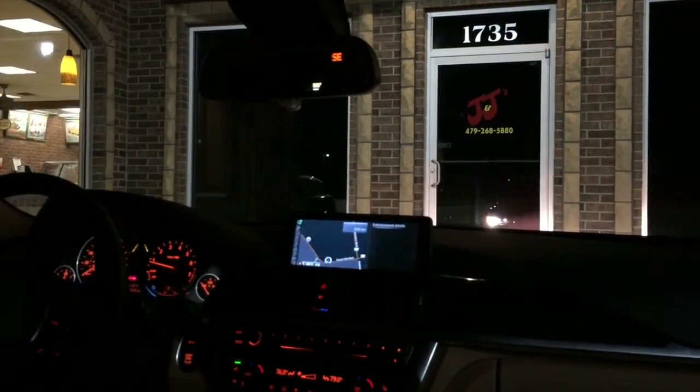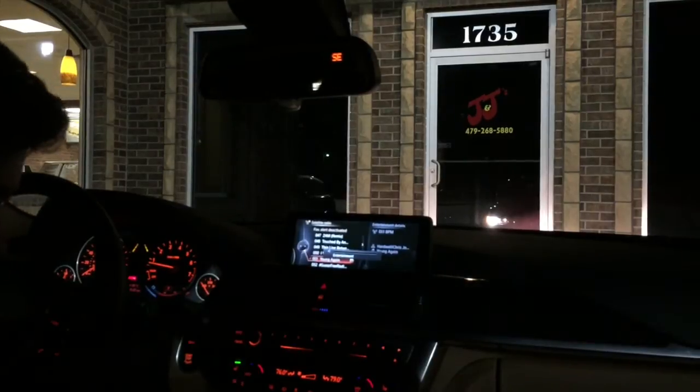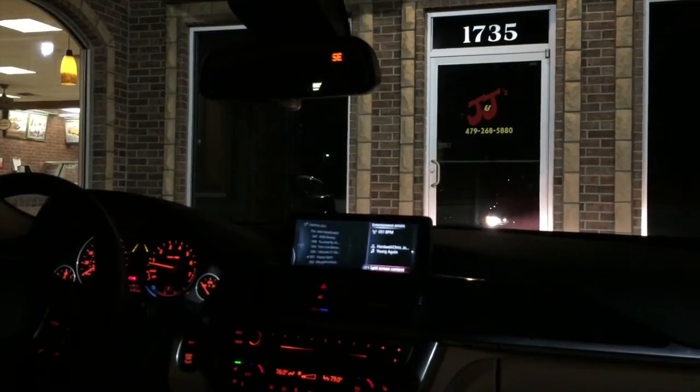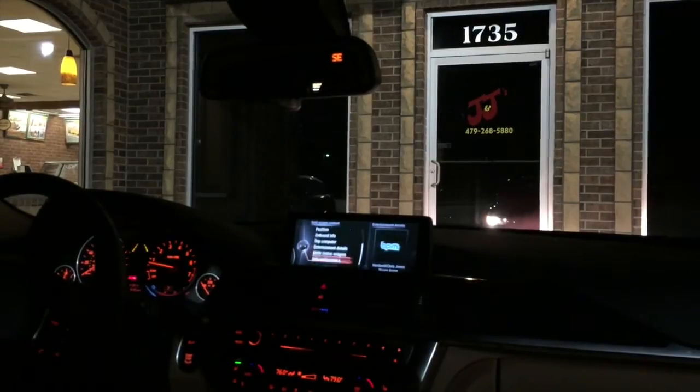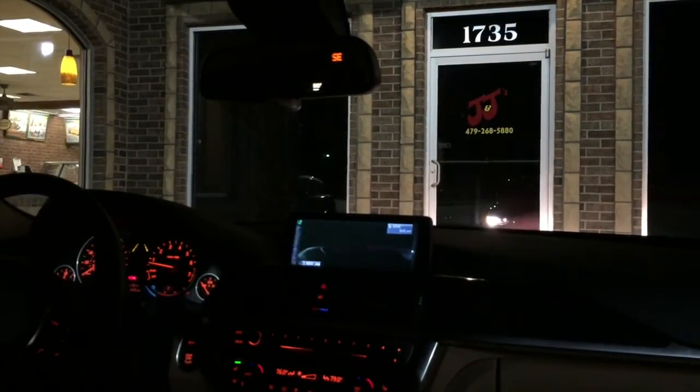So, let's make sure this is not gonna, yep, that's not a good idea. Okay, here, we'll just make it all map. It does have split screen, and these are all of your options for split screen, but we will just turn that off for now. The iDrive video is coming, I promise.